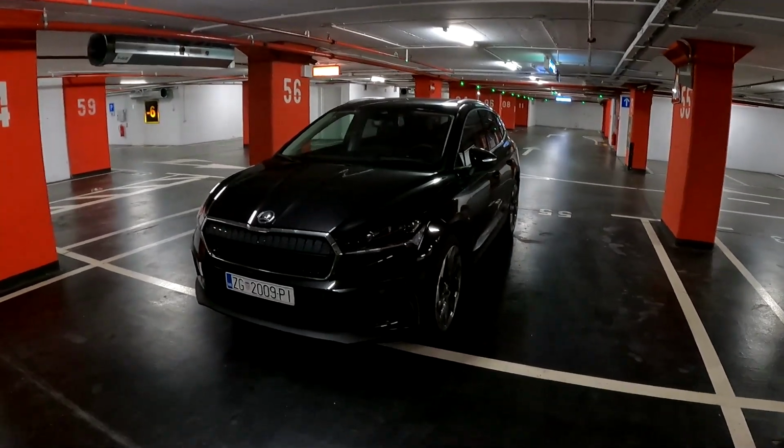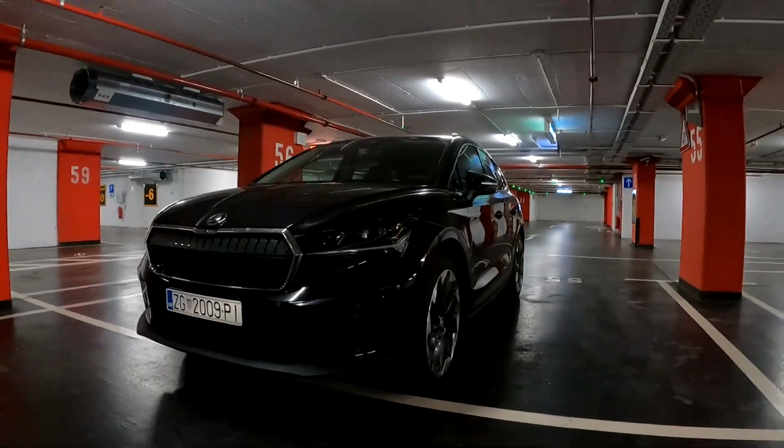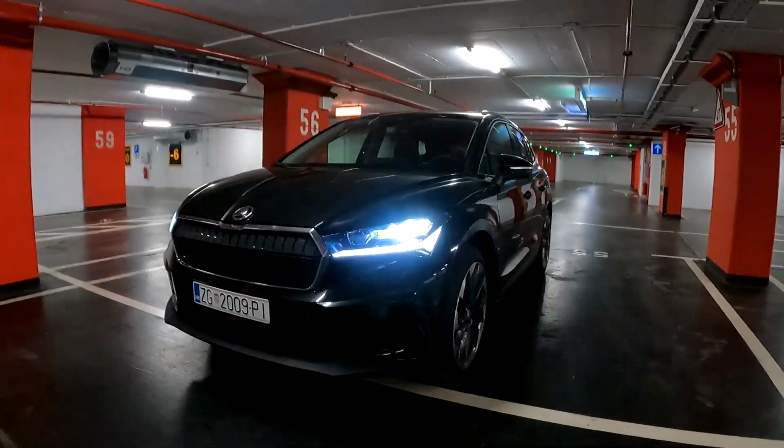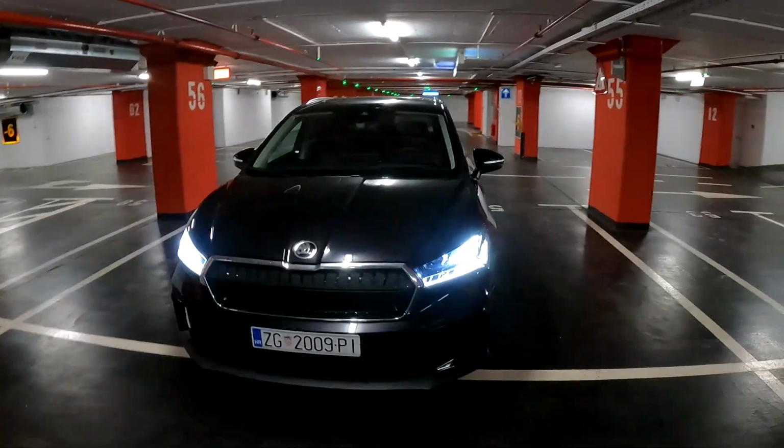Hi guys, welcome back to the channel, welcome back to a new video, and today I am taking you on a night point of view drive with this car, the all new Škoda ENYAQ.